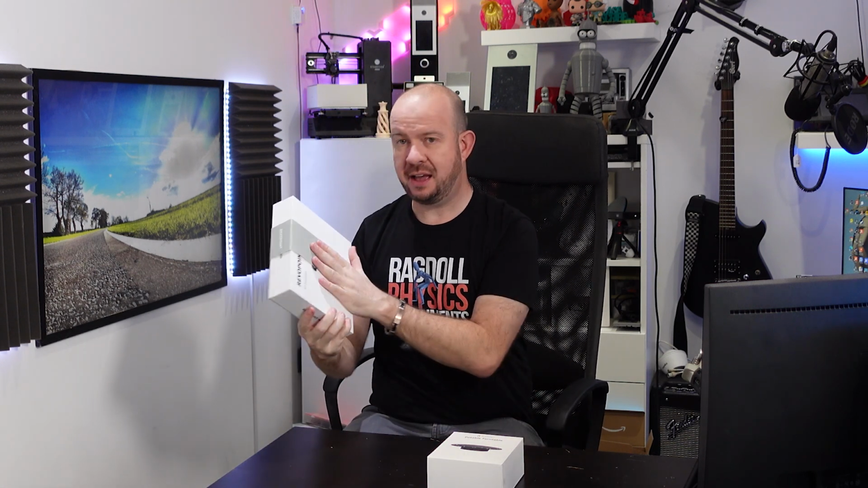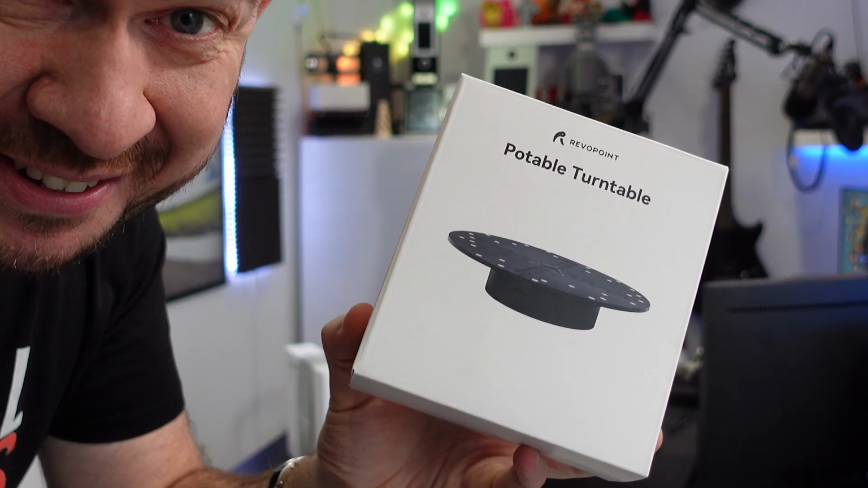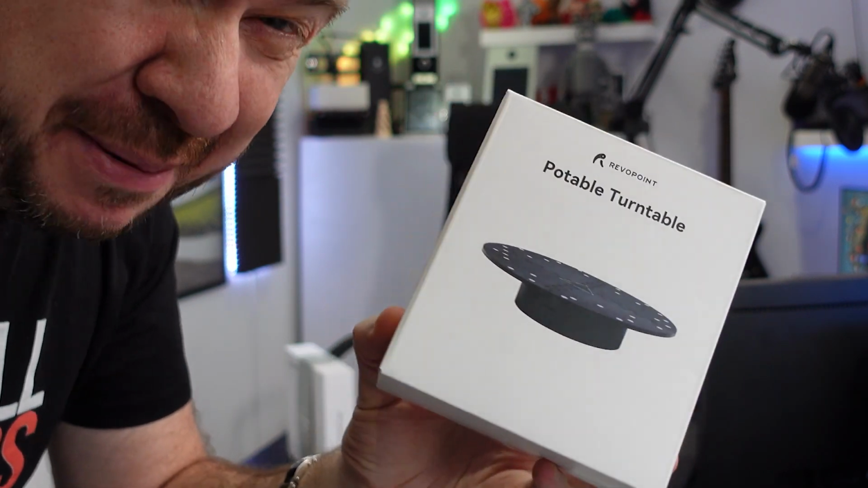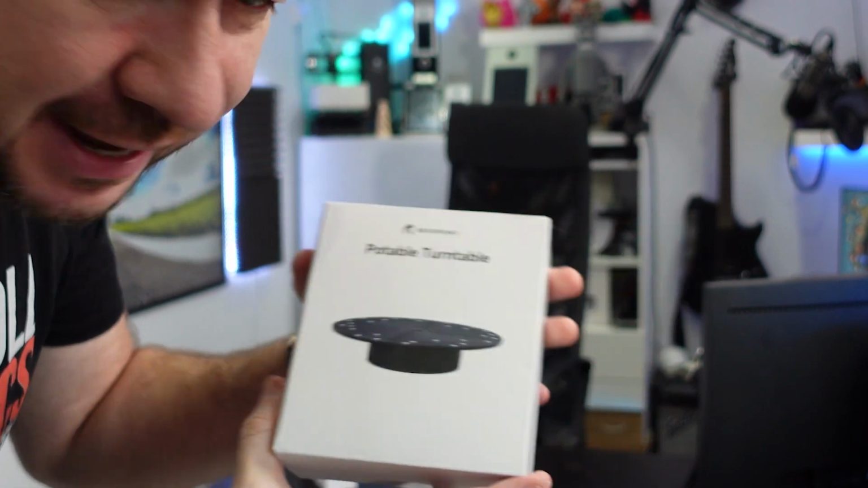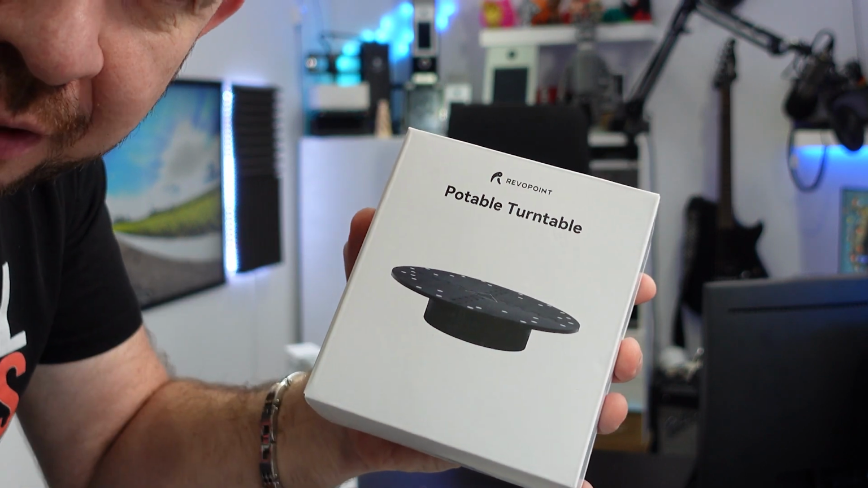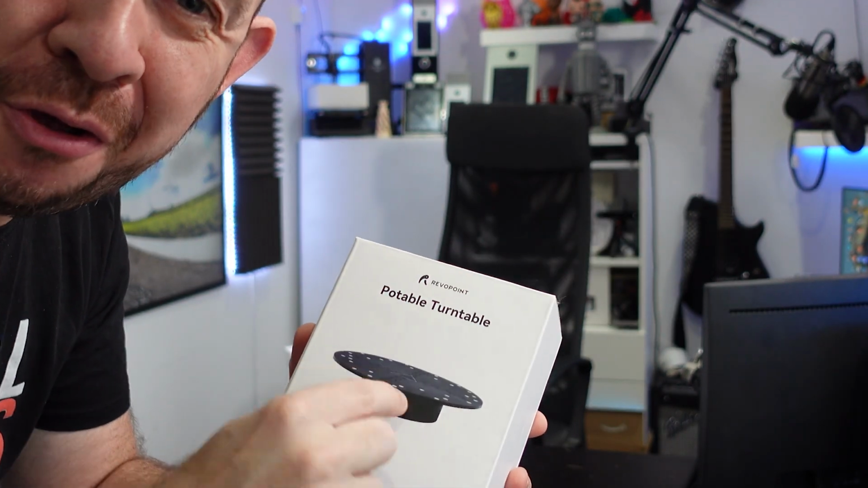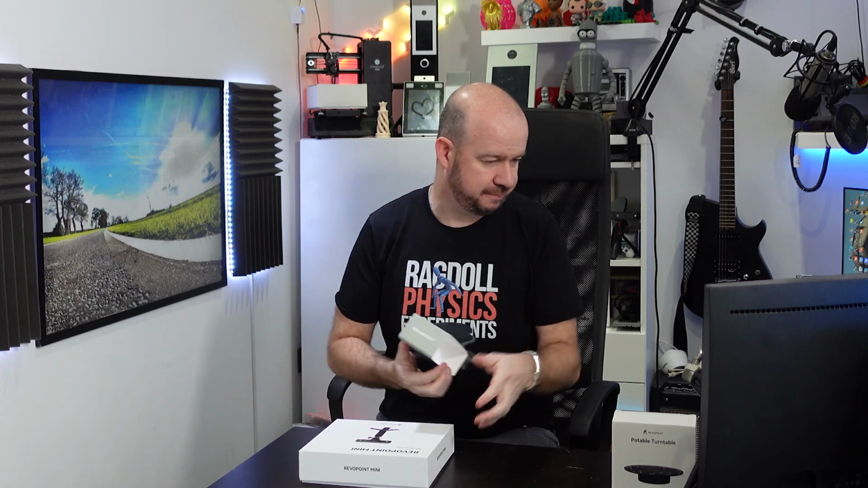They sent me the scanner itself, as well as a potable turntable. Okay, so that's a balls up right at the start, isn't it? Let's be honest. Potable? It's actually on the box of the thing that gets shipped out, right on the front. I can appreciate a typo somewhere in a manual, but on the front of the box is kind of unforgivable. So anyway, let's get this thing out of the box.